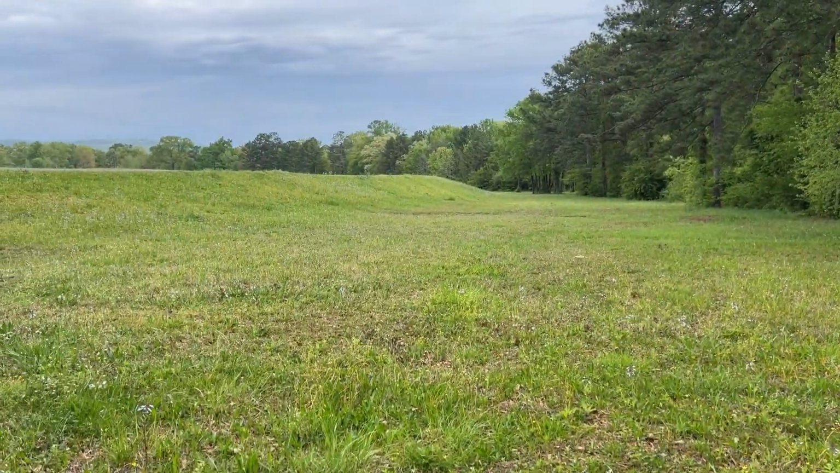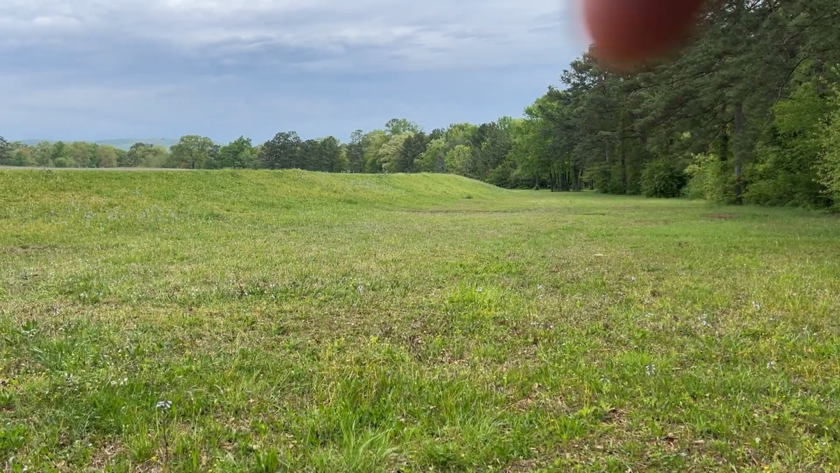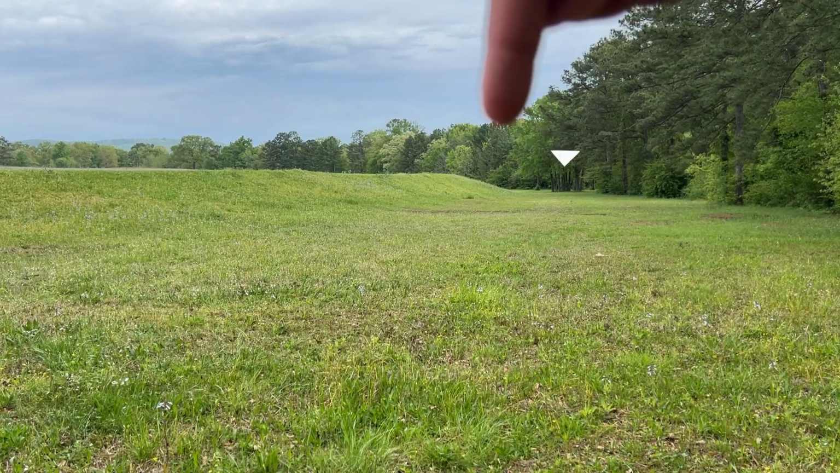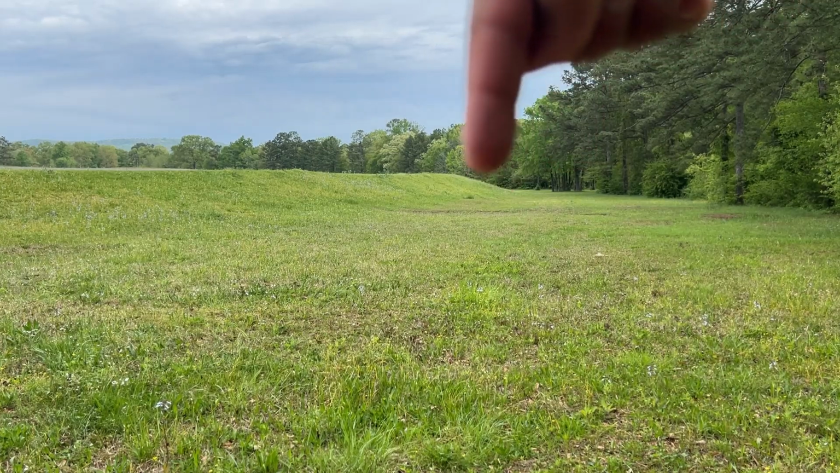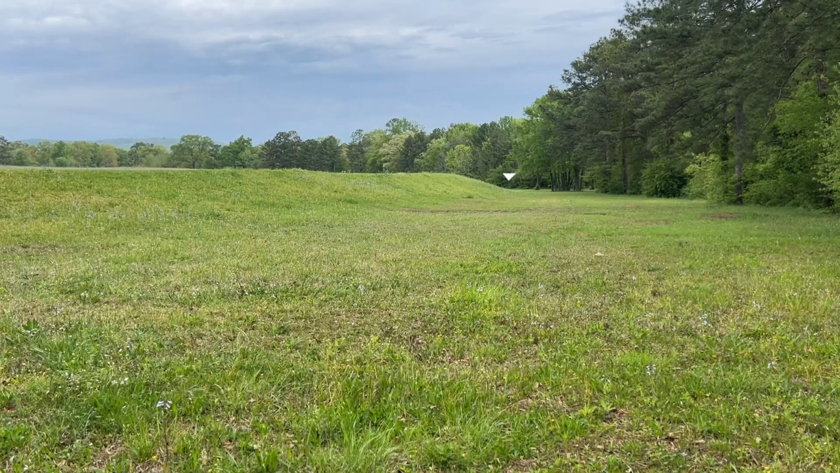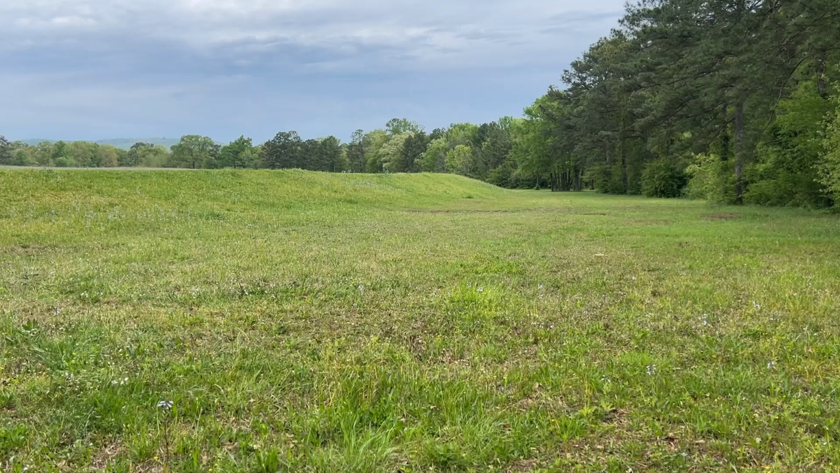We're gonna range these trees right here. I'm gonna range that set of trees, and then we're gonna range this tree line behind the trees. So that cluster of trees is 178 yards away, and the tree line is 233 yards away. Now we're just going to compare the footage.